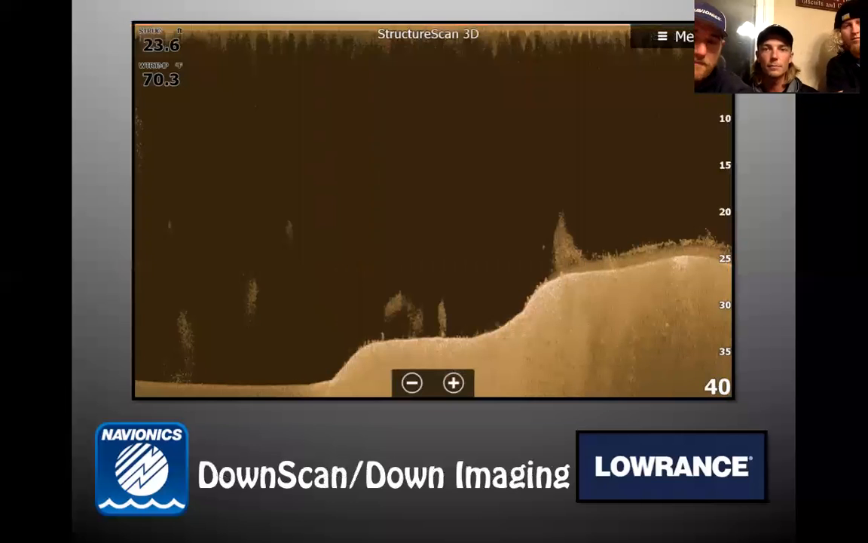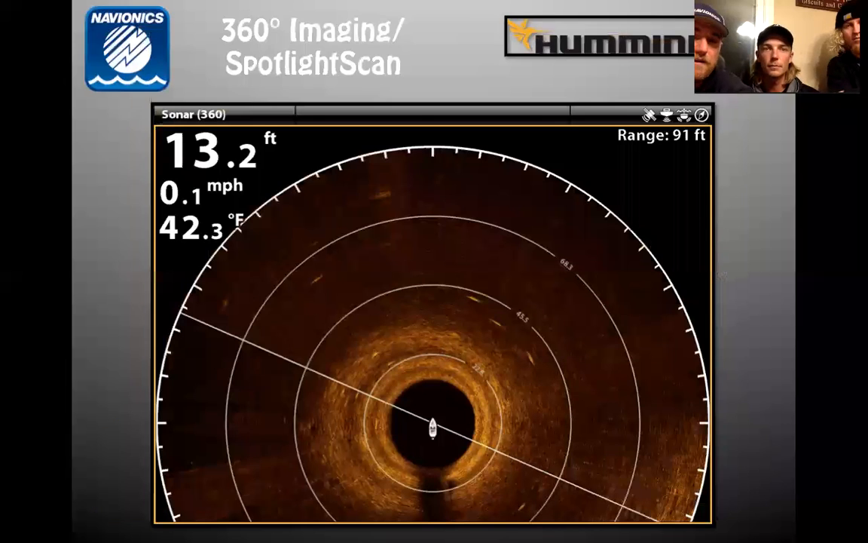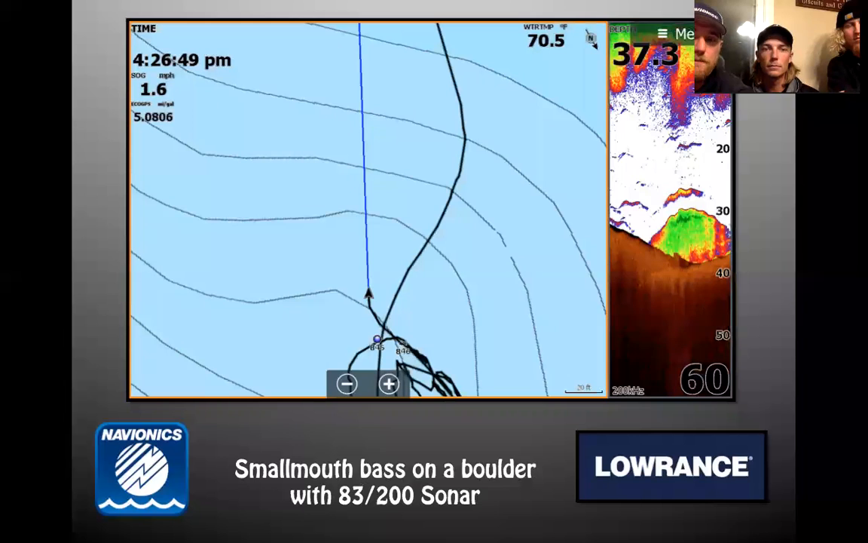Down scan, down imaging, and of course 360 or spotlight scan. Pretty cool stuff coming up through that. All right, first screenshot. Seth, what do you see here? Looks like a bass on top of a boulder to me. I'm pretty sure you won a pretty big tournament targeting smallies in that fashion.